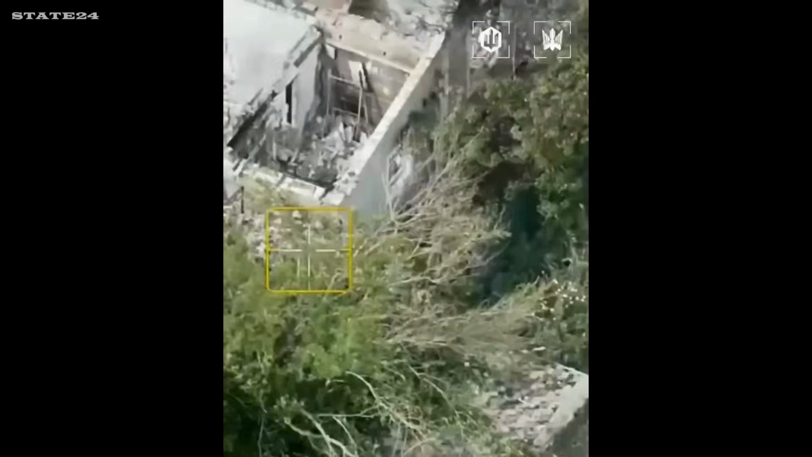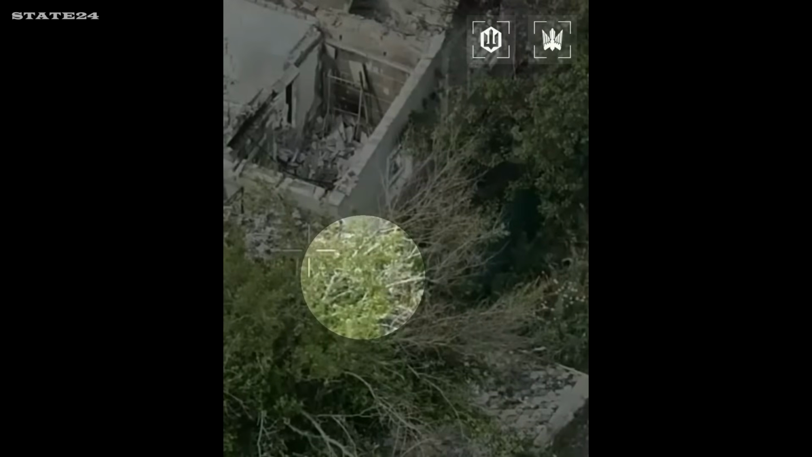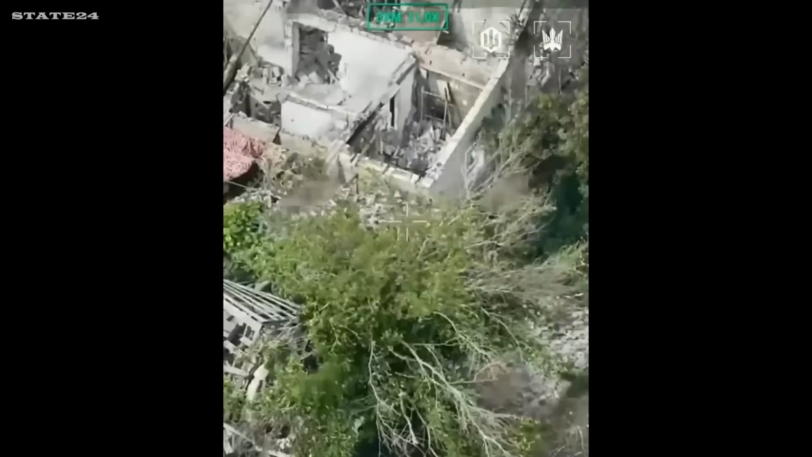Southern Donetsk. Ukraine's 414th Magyar's Birds spot 2 Russian soldiers during a routine patrol. The soldiers notice the drone and sprint toward a nearby abandoned building, trying to get inside. They don't make it. The FPV catches them right at the entrance. A massive explosion. They never had enough time.